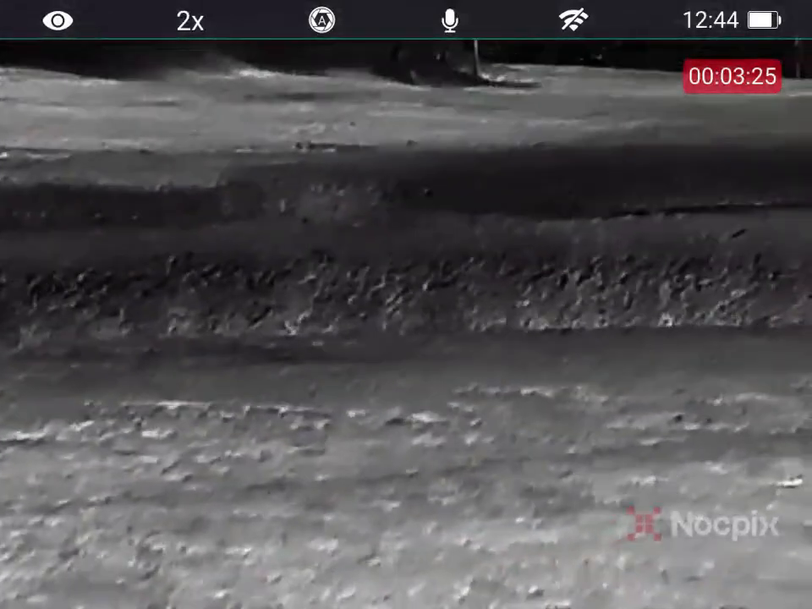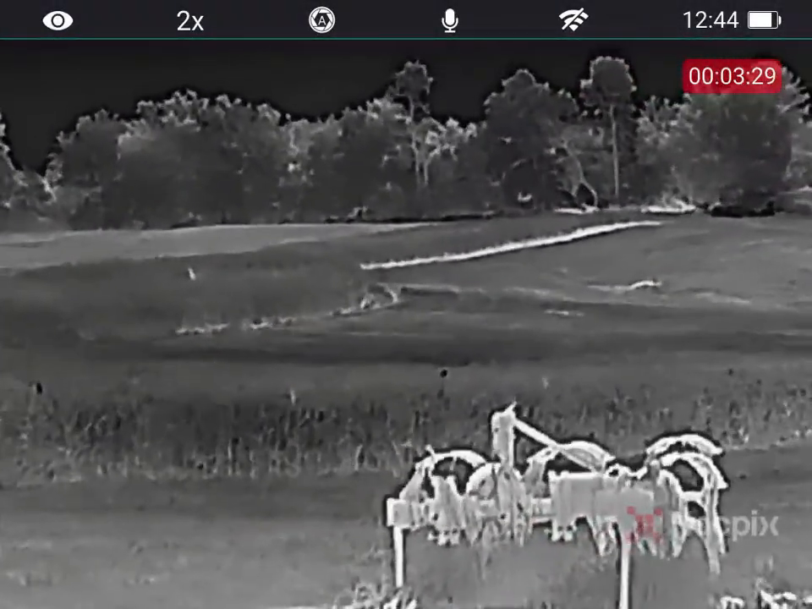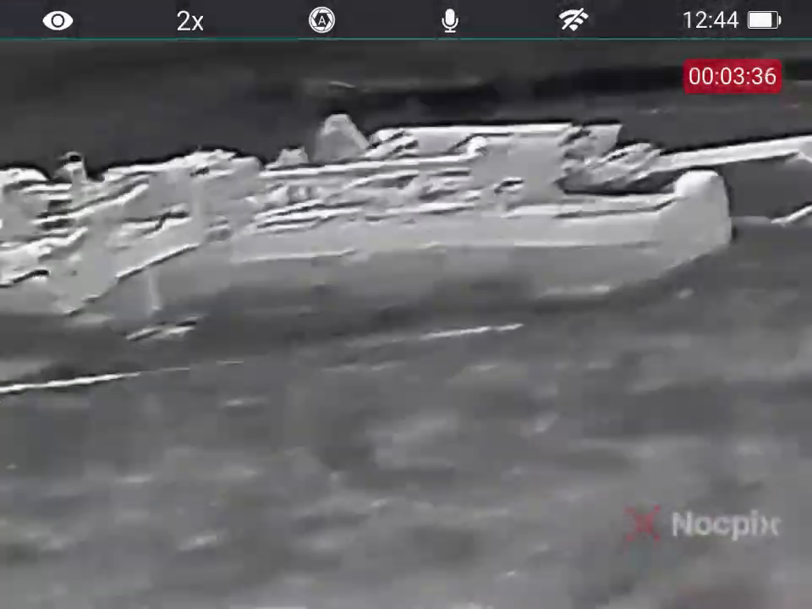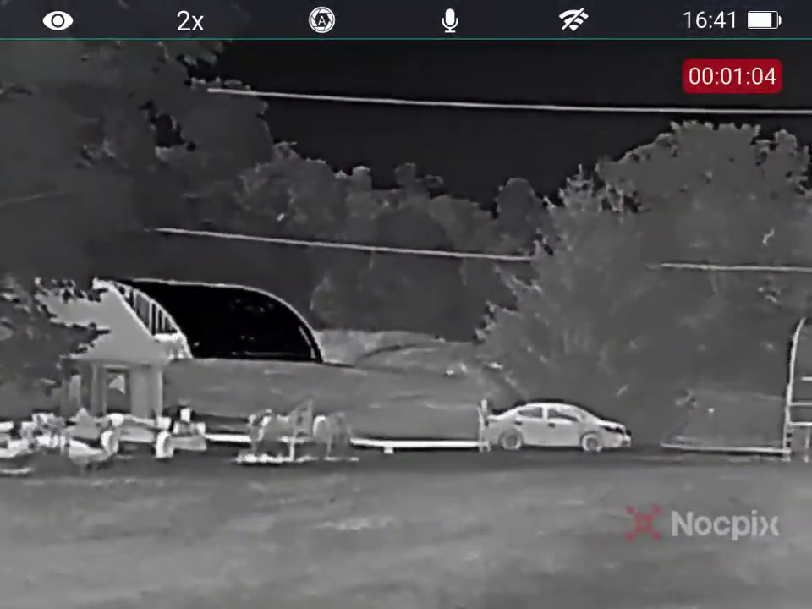Those trees right there are about 100. These are about 400, 450 yards out. Unfortunately, there were no birds in the trees to highlight, but it can pick up heat signatures.